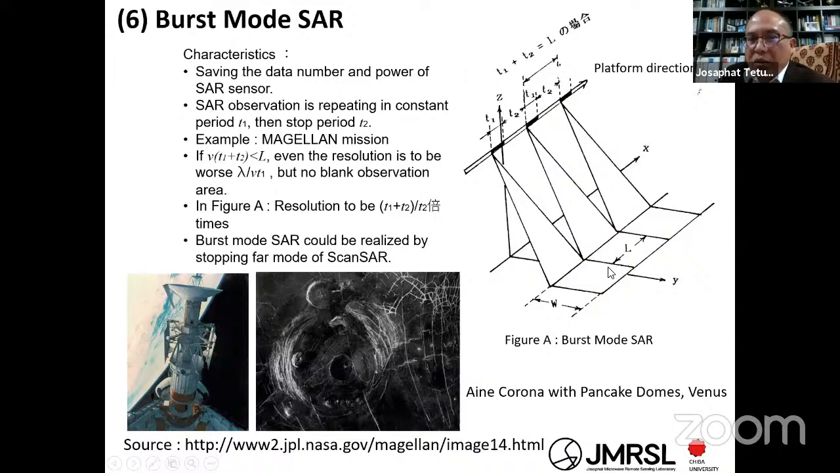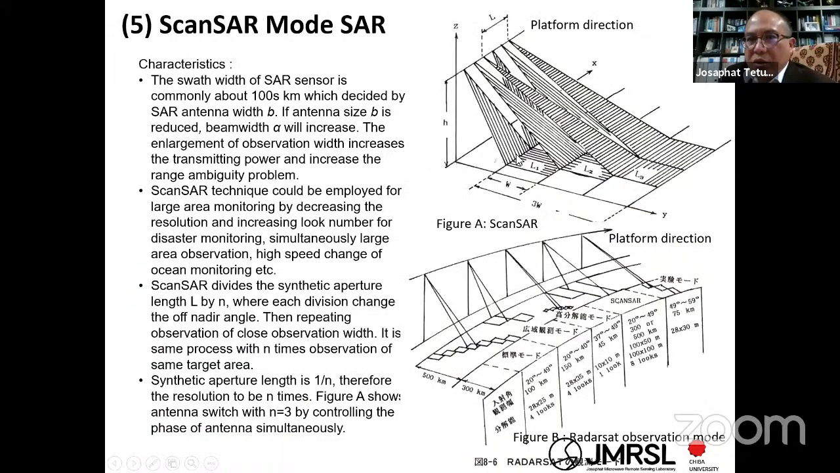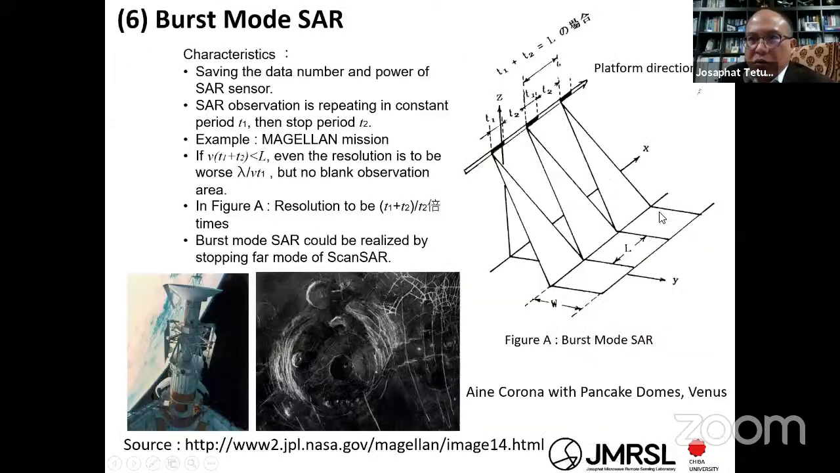It is almost the same as the ScanSAR. The resolution is not so good, but you can get a long observation area in the azimuth direction. One example is the Magellan mission.